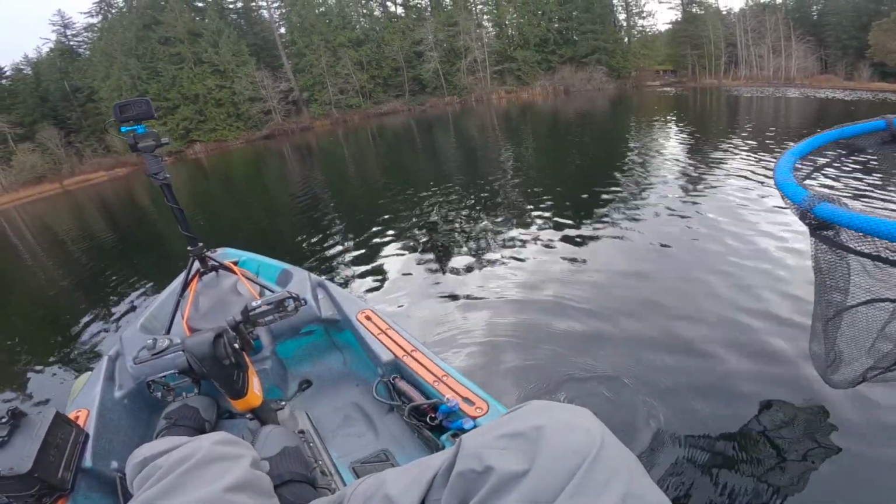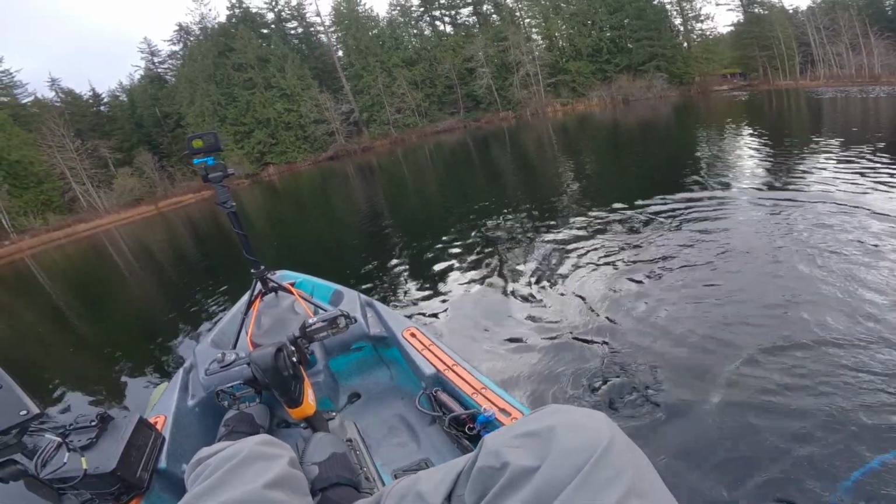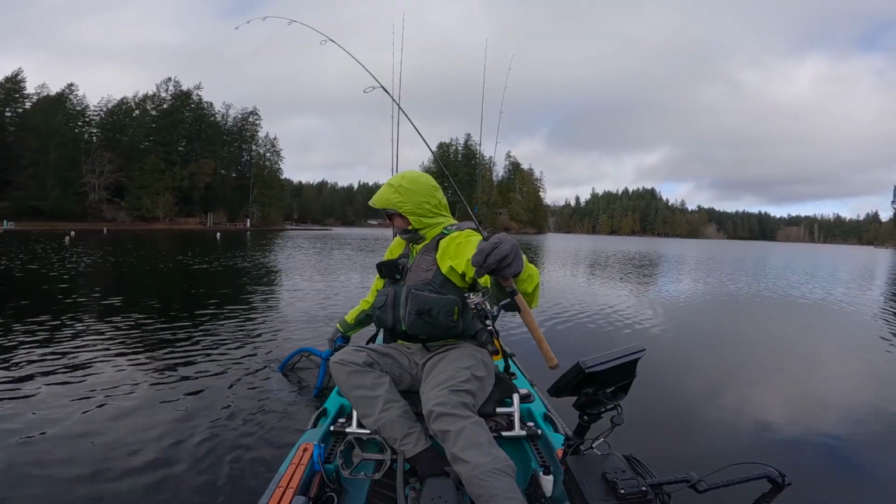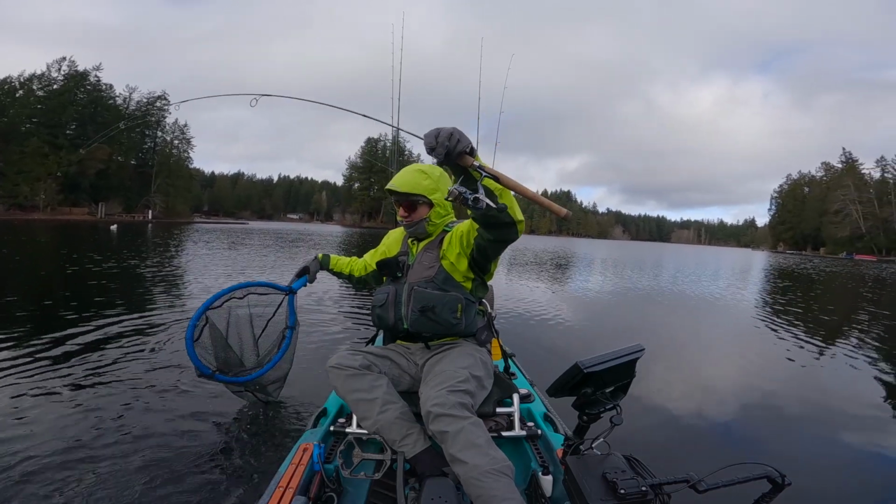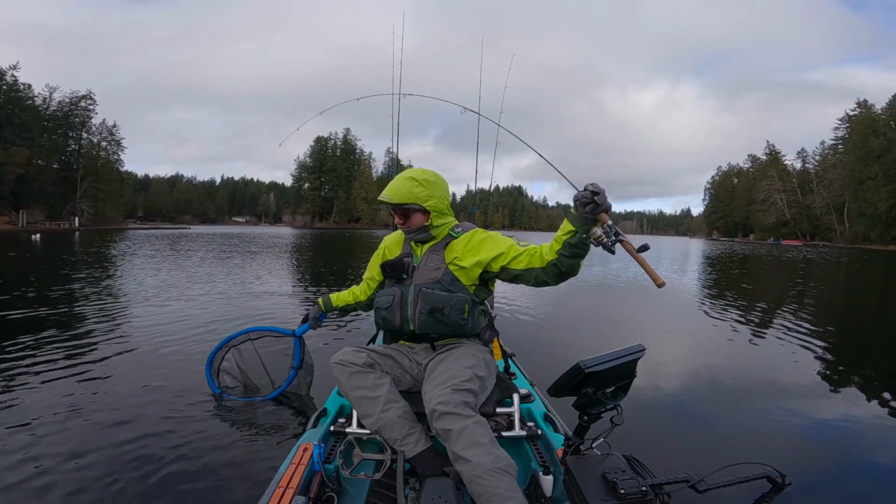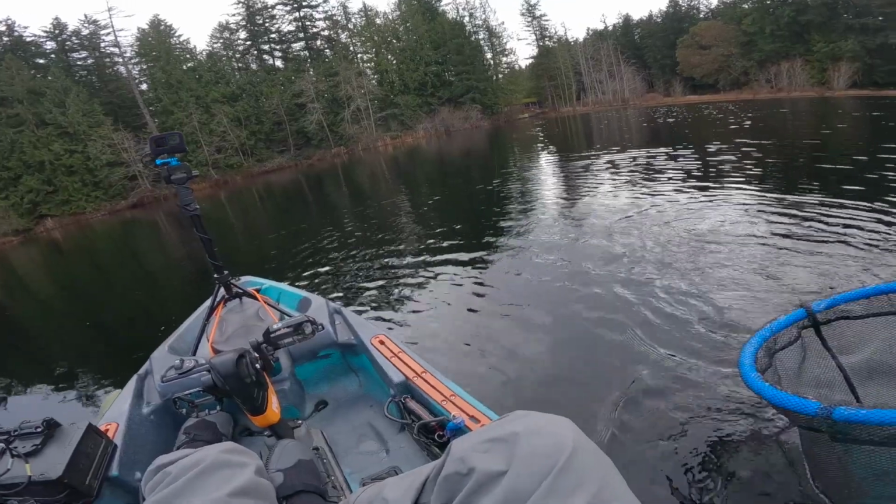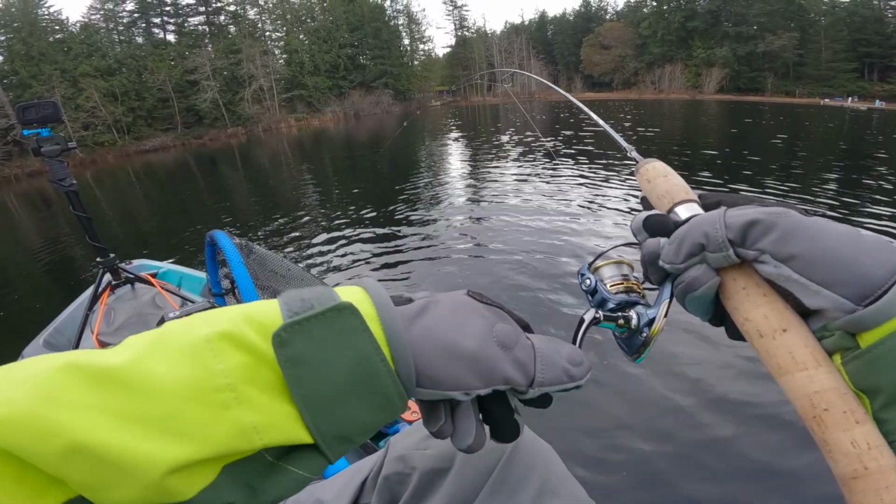Putting up a little fight. Oh, we caught something. That's good. Well, hopefully they're not all trout over here. He's putting up a fight. Alright. Gonna let him tucker himself out a little bit.